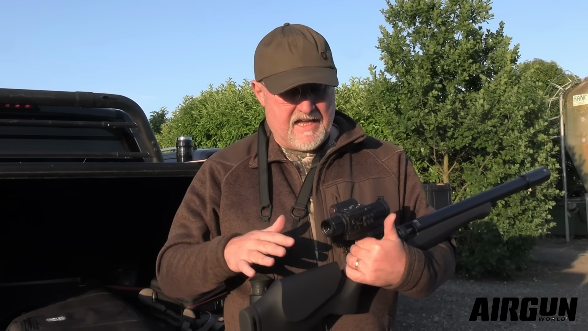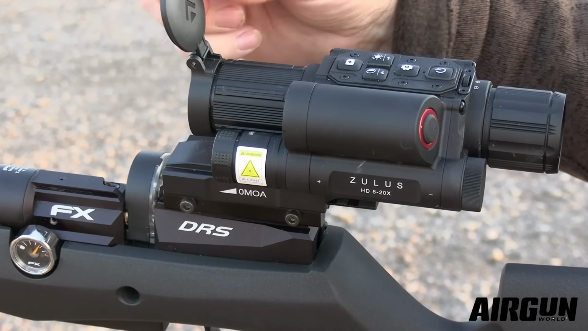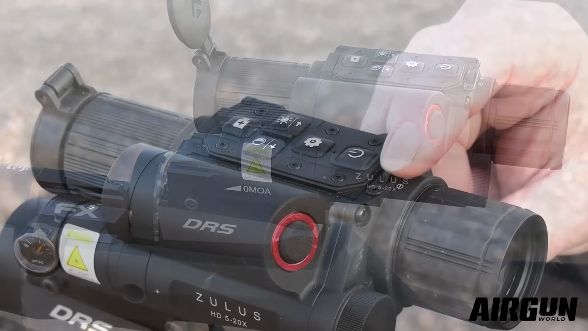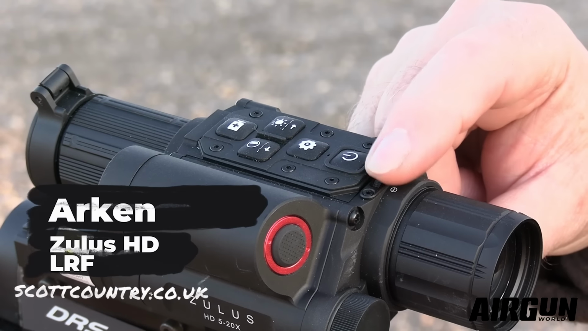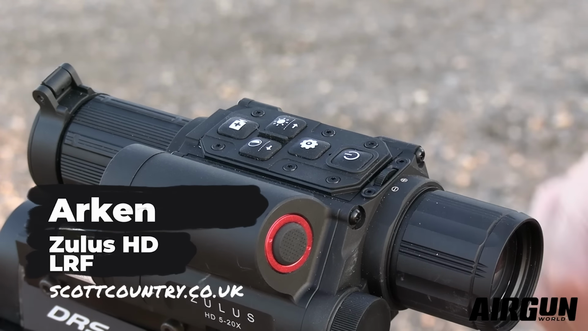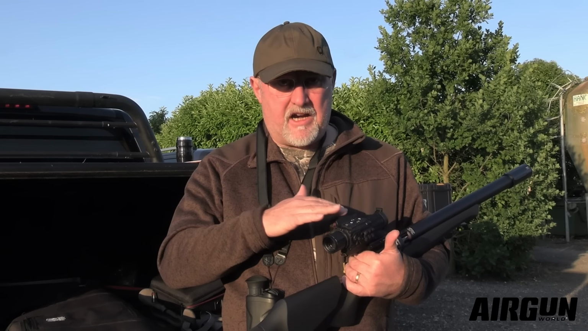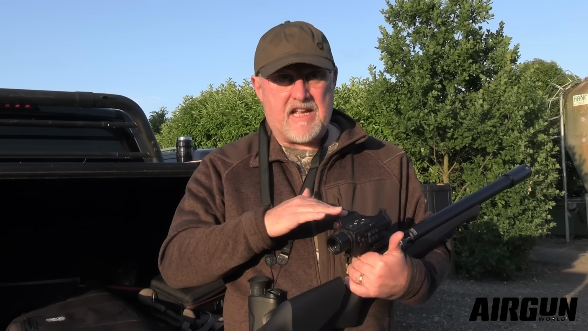Now I've paired that with an Arken Zulus scope, which is a digital day-night scope, and that too is nice and light and compact. This is the 5-20 model. There's a 3-12 as well. It has an inbuilt IR torch and a laser rangefinder.